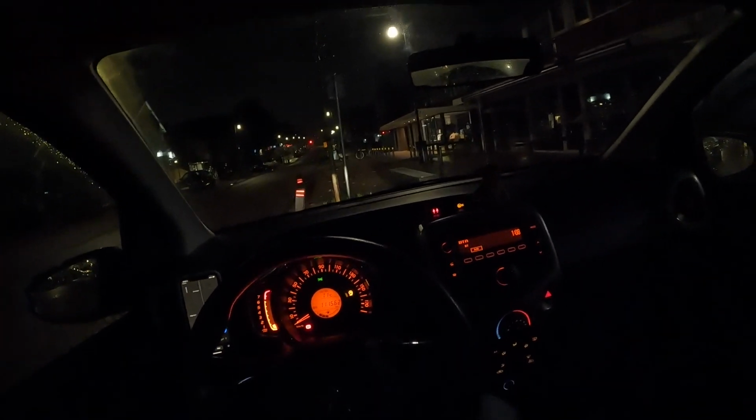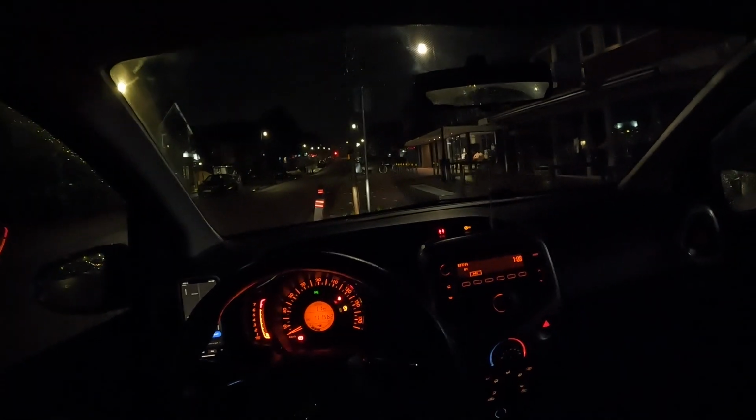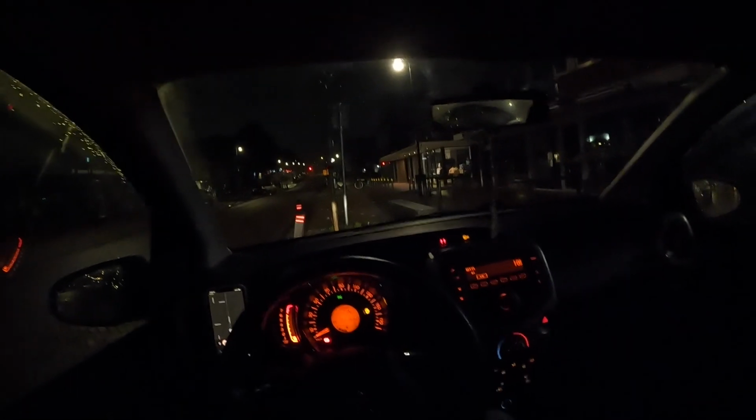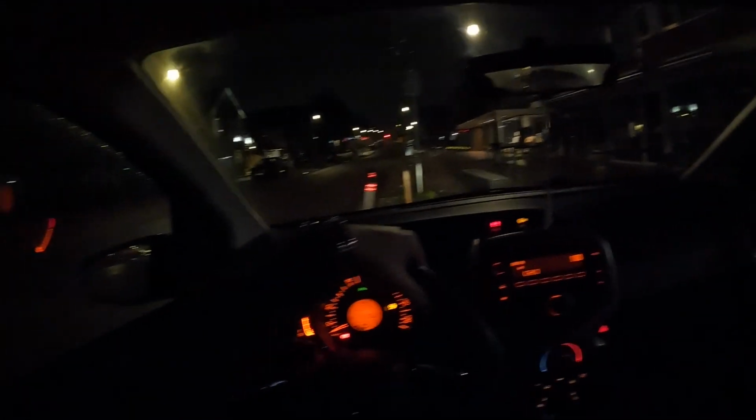So as I said, it's a 3-cylinder with 68 horsepower, 70 newton meters of torque, so it's a pretty slow car. But compared to my previous car, the BMW, the monthly costs of this car are just way better. I mean, not better, lower. I also owned a Volkswagen Up before, and we're basically going to be comparing this car to the Volkswagen Up. So let's go for a test drive and talk a little bit about this car and compare both cars.